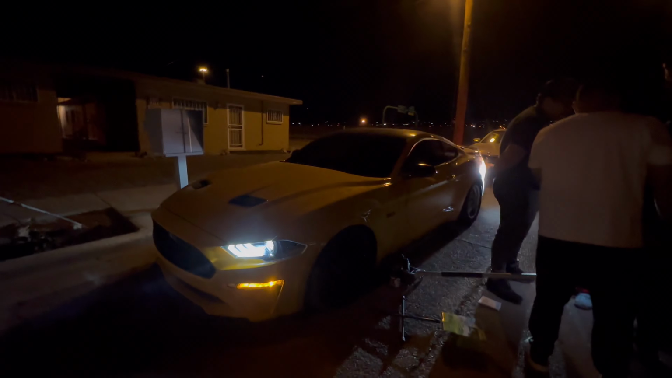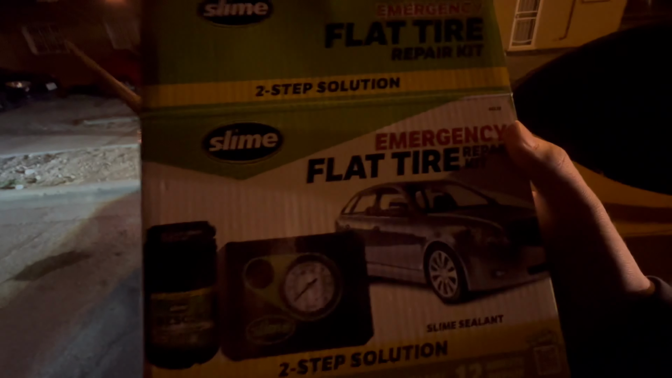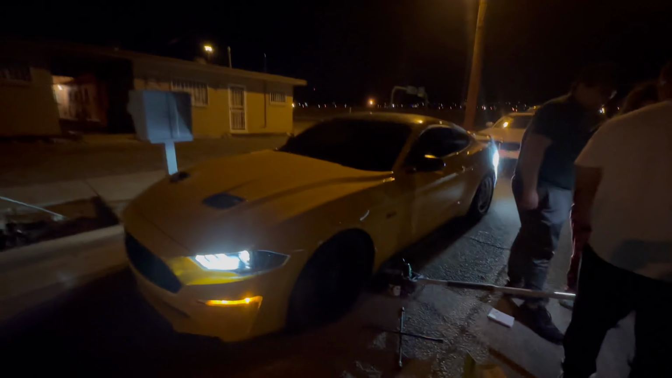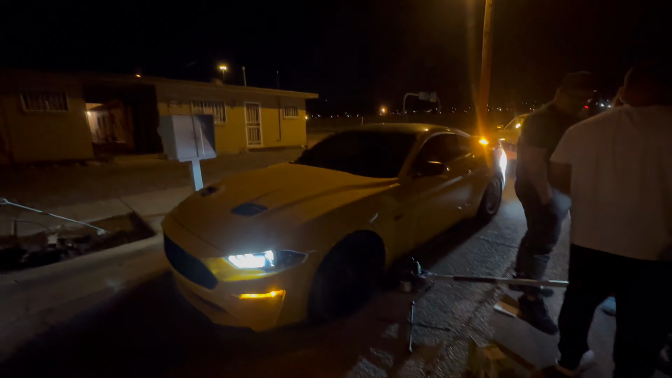So, Mexico ended early. Boy got a flat while we're doing a ride along in the ESS. Trying to fix it. Hoping this puts in some work. But yeah, we still have some pretty dope runs with the Accord and whatnot. Awesome runs with the 5.0.